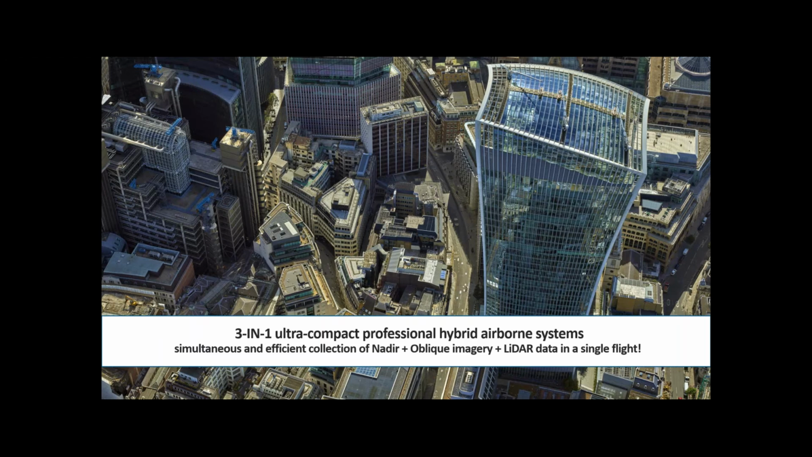One of the big value adds of IGI is they have a 3-in-1 sensor. So while the plane is flying in one pass, you're getting nadir imagery, oblique imagery, and LiDAR in a single flight. For those out there that don't know, nadir imagery is when you're looking straight down from the plane. Oblique imagery is when you're looking out at the distance at an angle. And LiDAR is a very huge laser rangefinder.